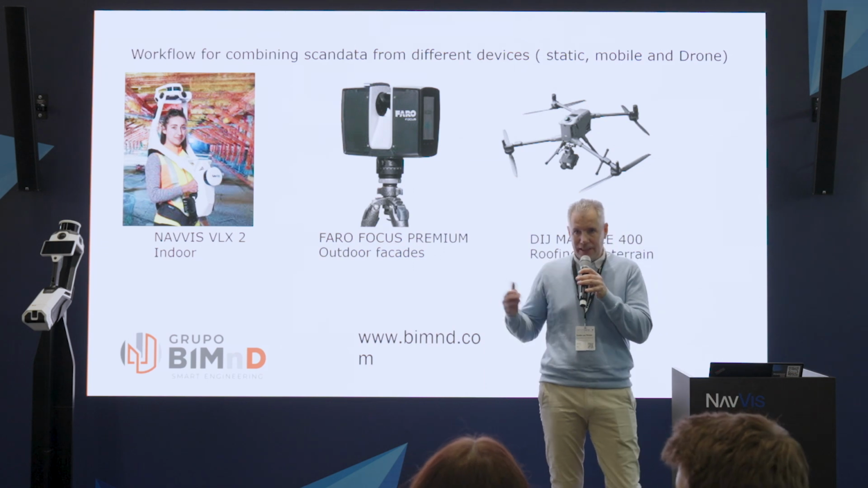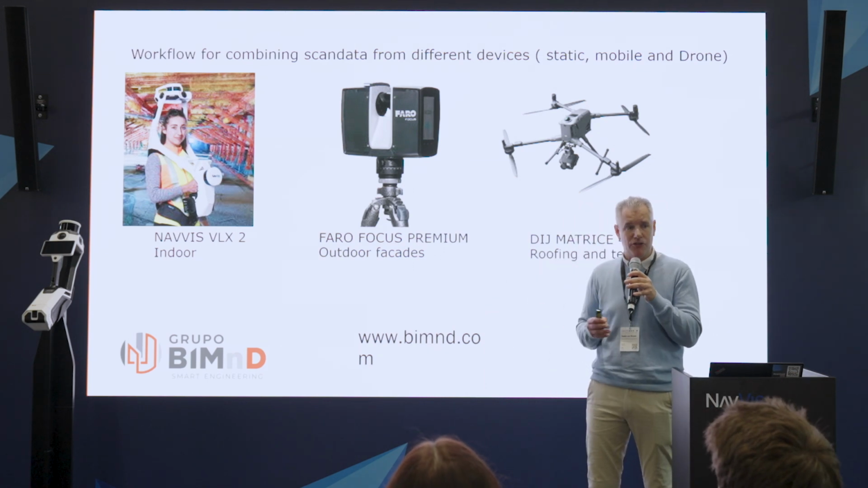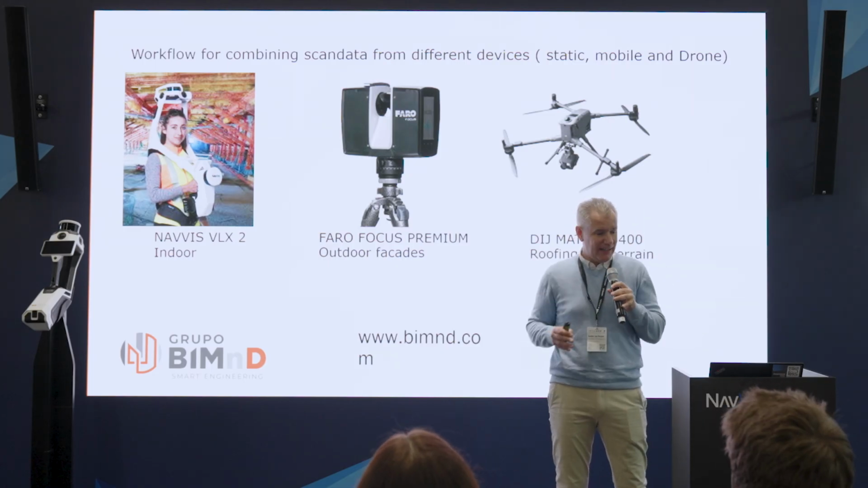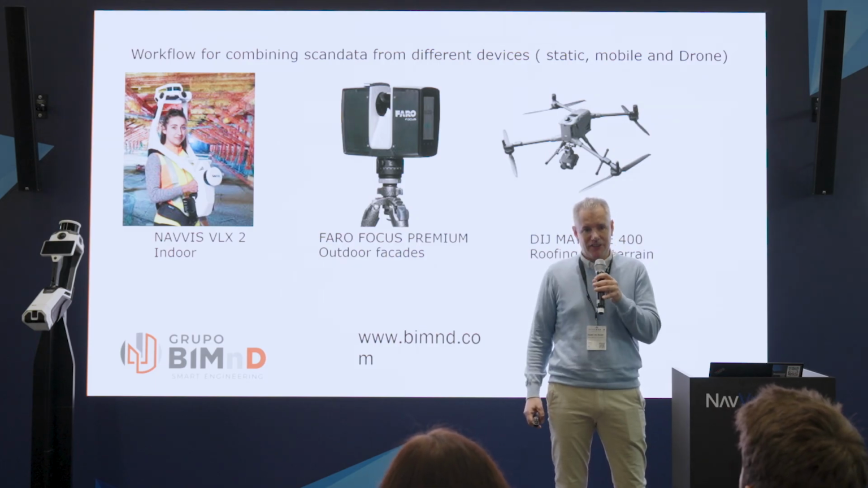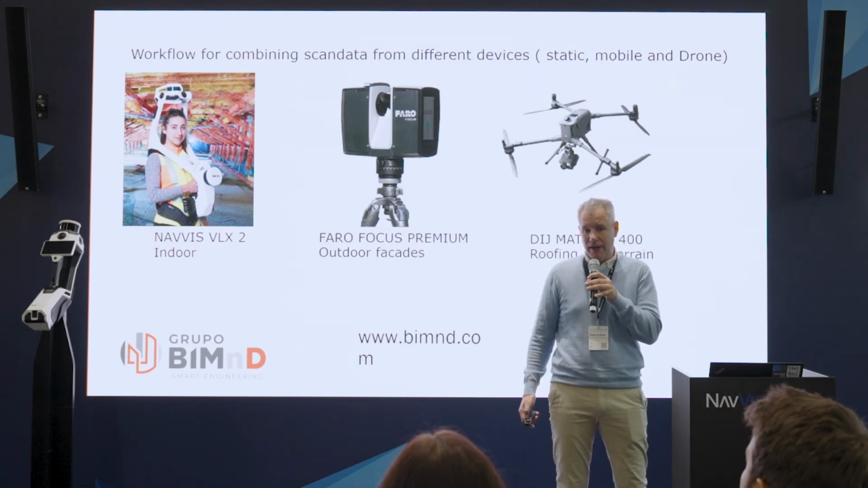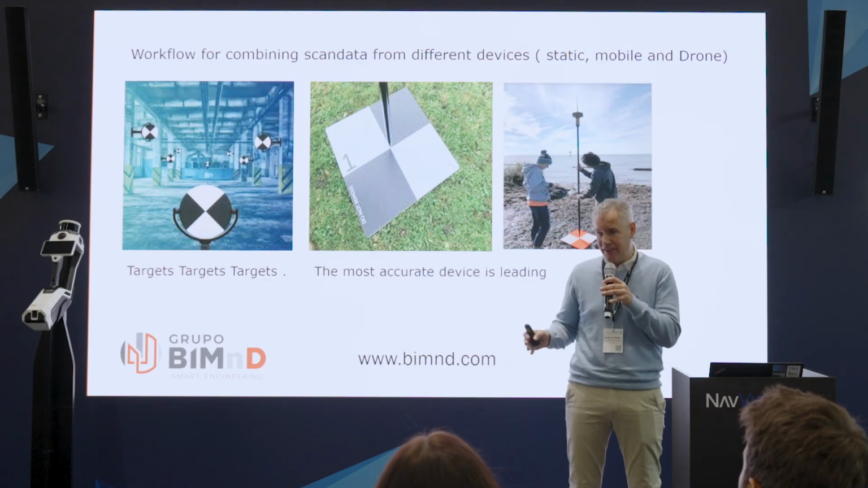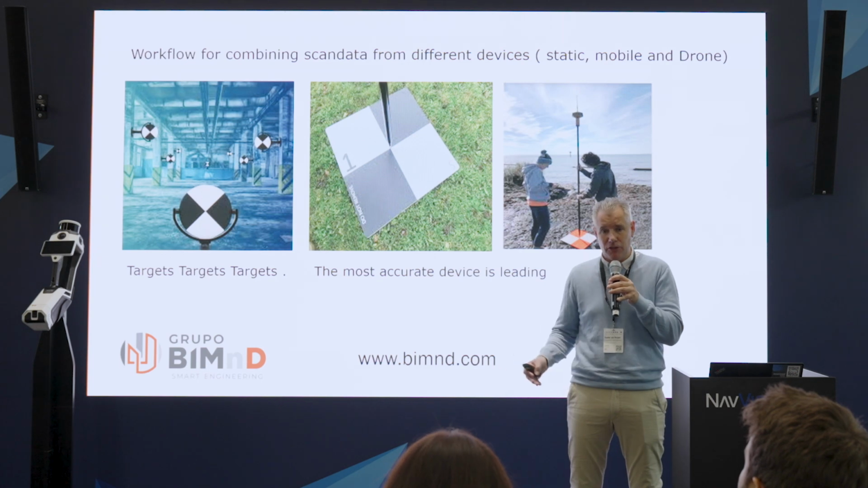Of course, if you've got different devices, the big challenge is how can we make sure that all the data from all the devices gets connected the right way. I think that's one of the big parts that you really have to keep in mind when you start a project: to make a plan for how you are going to scan it and how you are going to make sure that all the data connects the right way. For that it's important to make a local grid, so that you put targets outside and inside of the object that you're going to scan.